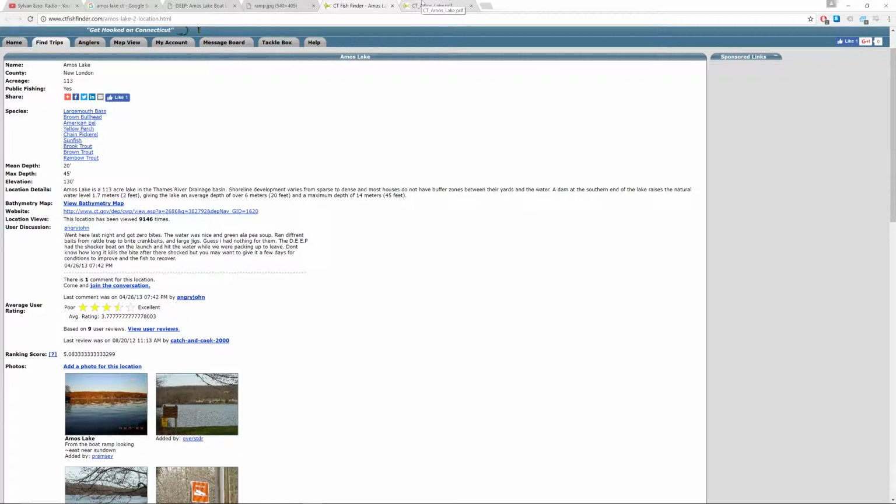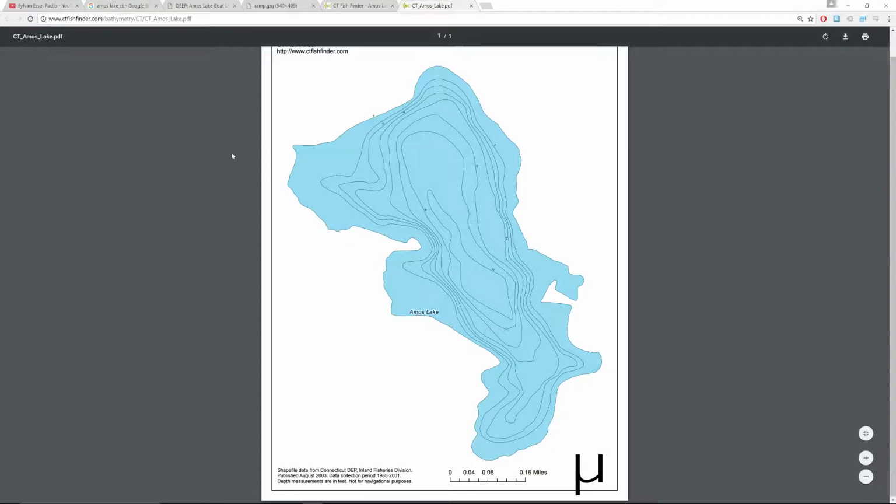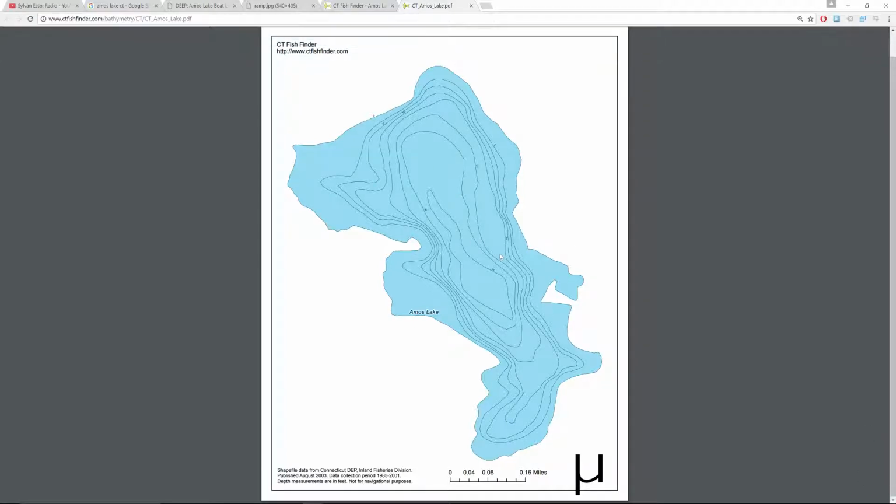Let's check out some bathymetry of the lake. This is what the state provides here. Really neat stuff. This one, I think, is a little bit more entertaining than the Gorton Pond that we looked at in our last video. Also, I tried doing 4K on the last video. There was definitely a lot of drop frames. This one's just going to be 1080p, so hopefully we don't drop as many frames.